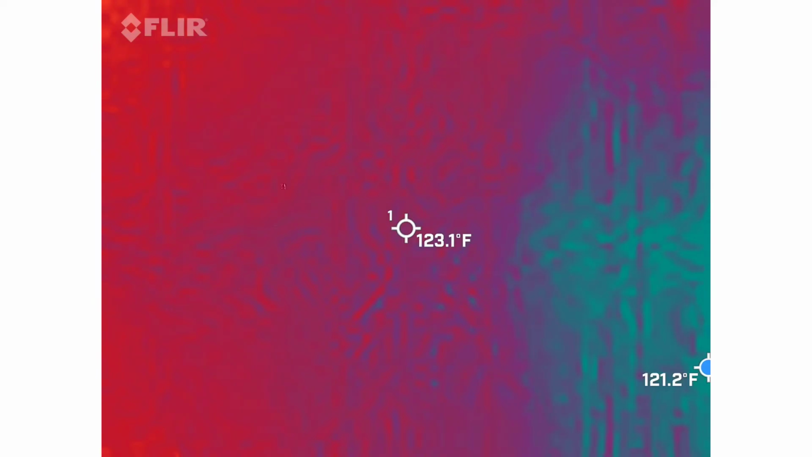We had a big earthquake here in 1886. Have you guys taken other Charleston tours at all? Yeah. We all talk about this earthquake. So this building is allegedly where the first death occurred.